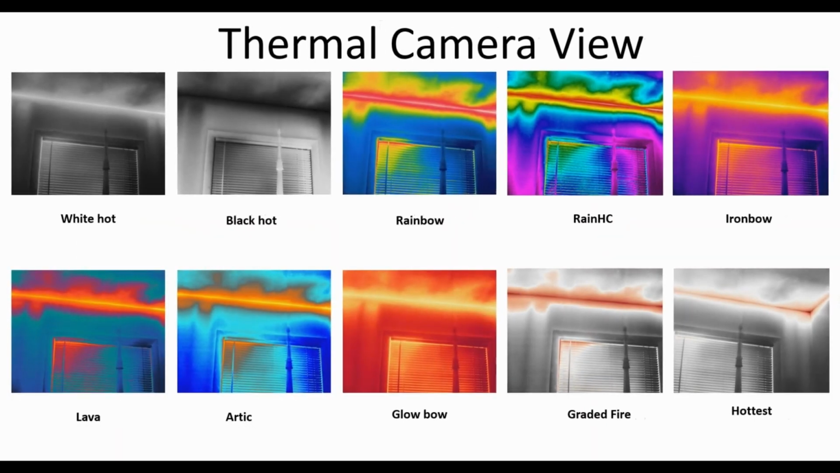The thermal camera for the 640T gives you 10 different settings. Now, this is the view from the thermal camera itself, and these are the 10 different settings. When I show the view from the smart controller, I'm going to omit the Arctic simply because it's a little bit redundant. And when you look at these different views, you'll see that they all look similar to the one before it.